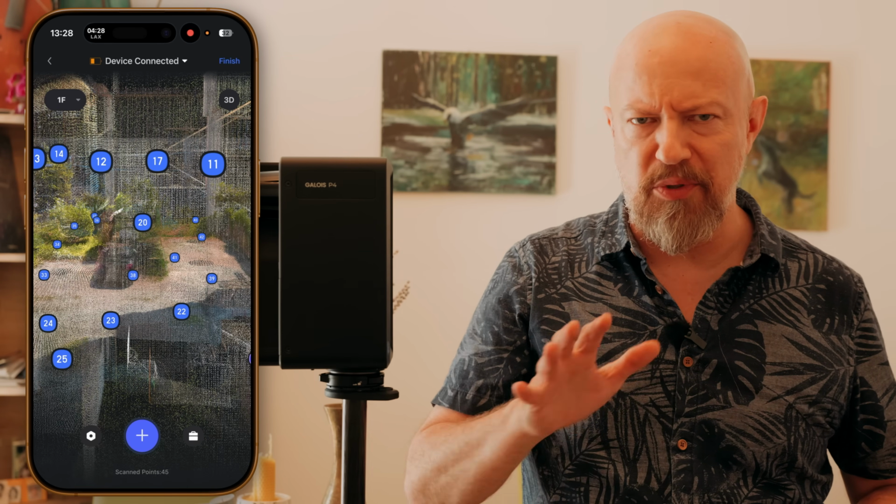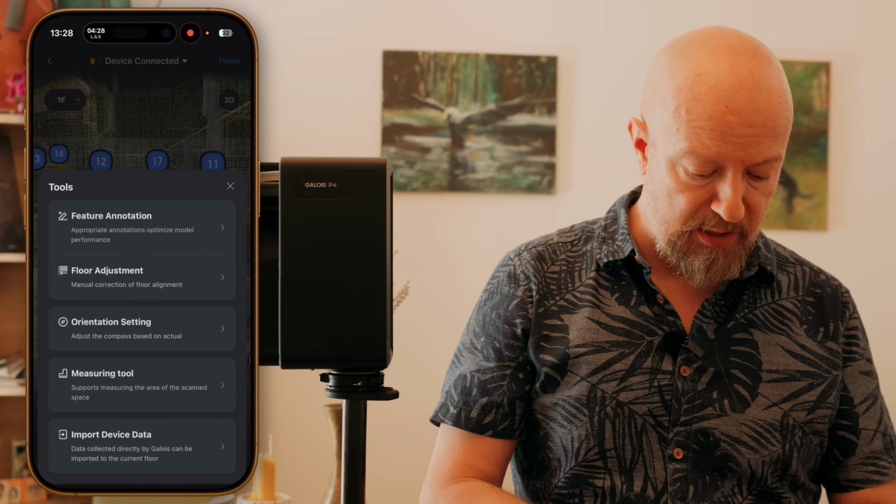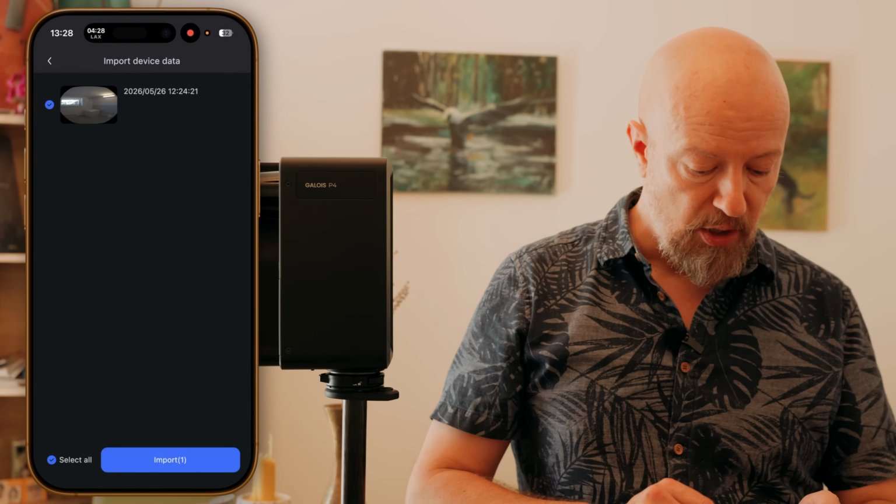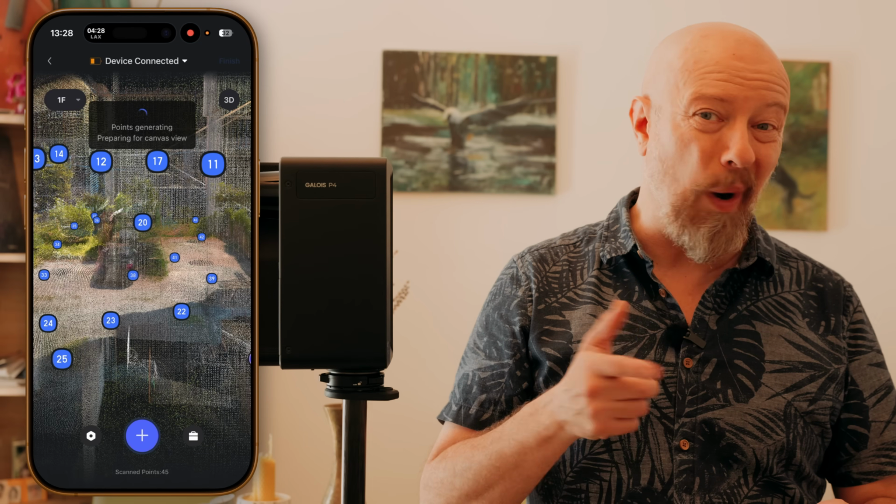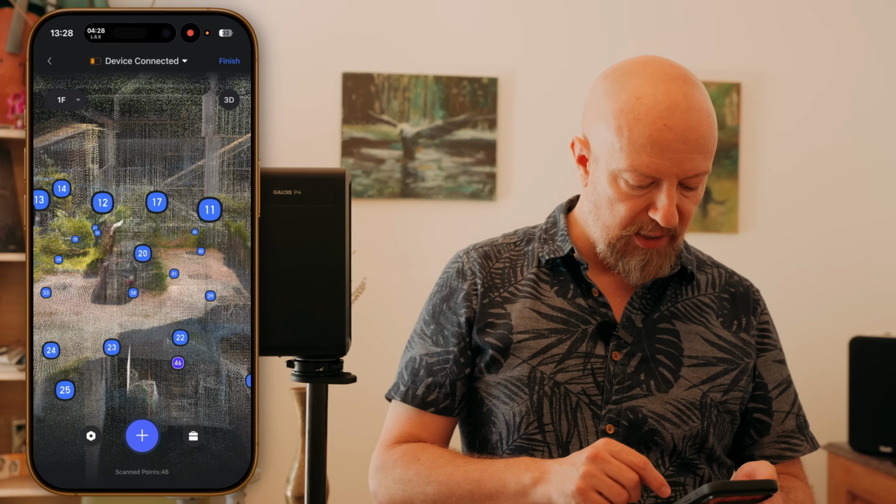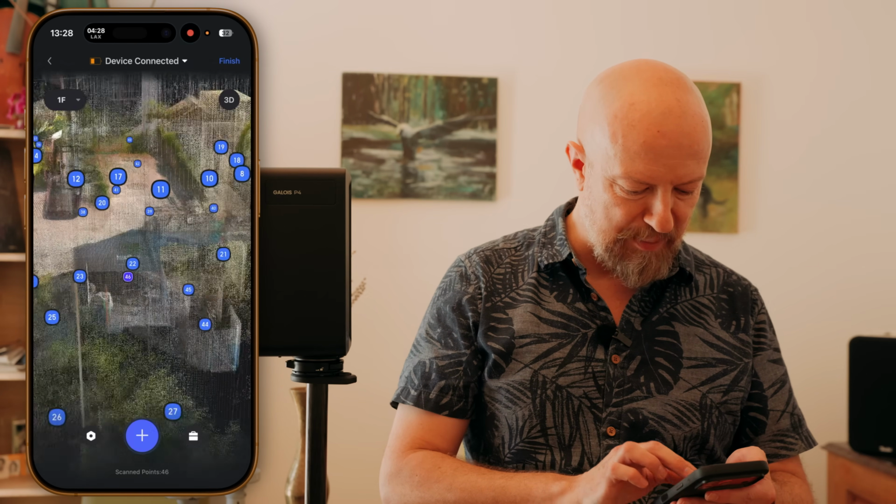I came back up here because it was just so dark down there, but I haven't yet imported the last missing piece. So let's do that now. I'll go back into the toolbox, back to Import Device Data, and there's that one missing scan. So I'll select it, tap Import, and now it is going to import that in, find where it matches up with everything else, and complete the model. And there it is, it's done. It has found the right location, 0.46. There it is. We can see that has been imported in.